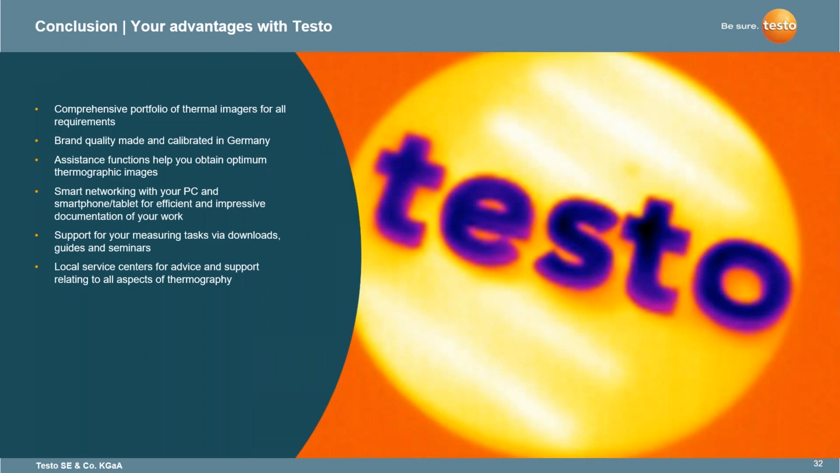So, in wrapping up this webinar, here are your advantages with Testo and how Testo is pushing the envelope when it comes to thermal and how we're transforming this craft. A comprehensive portfolio of thermal imagers for all requirements. Our Testo imagers have specific homes and ranges for what you may need based on your application.